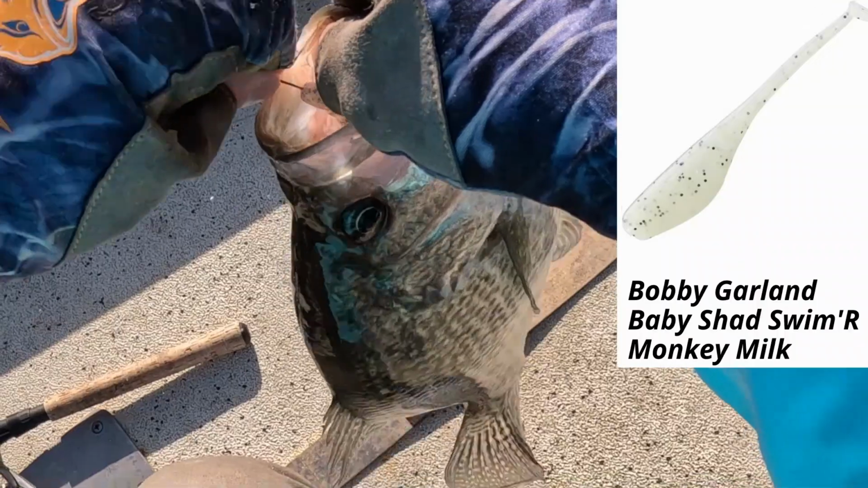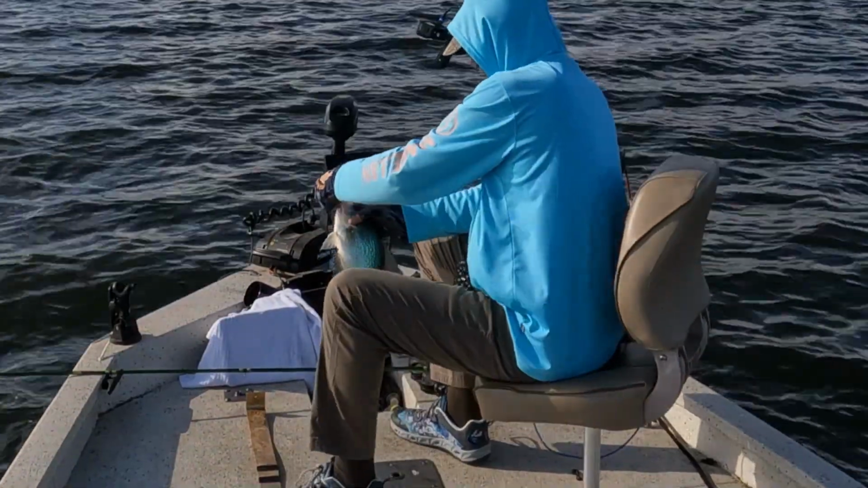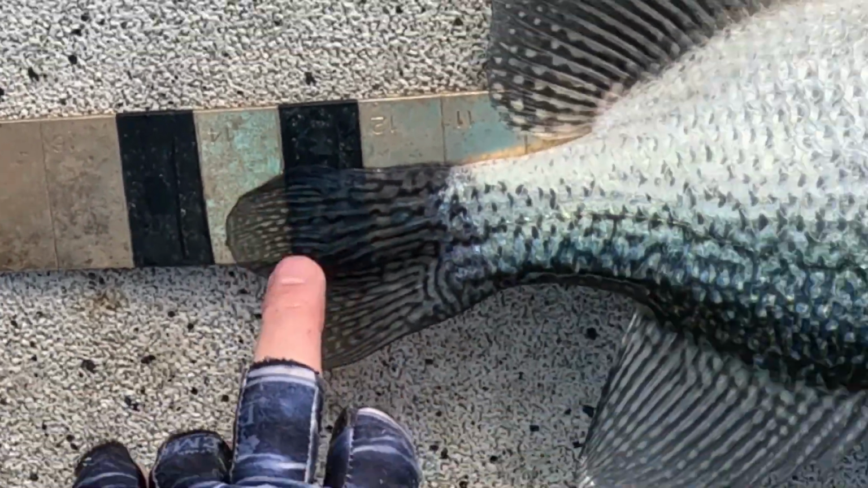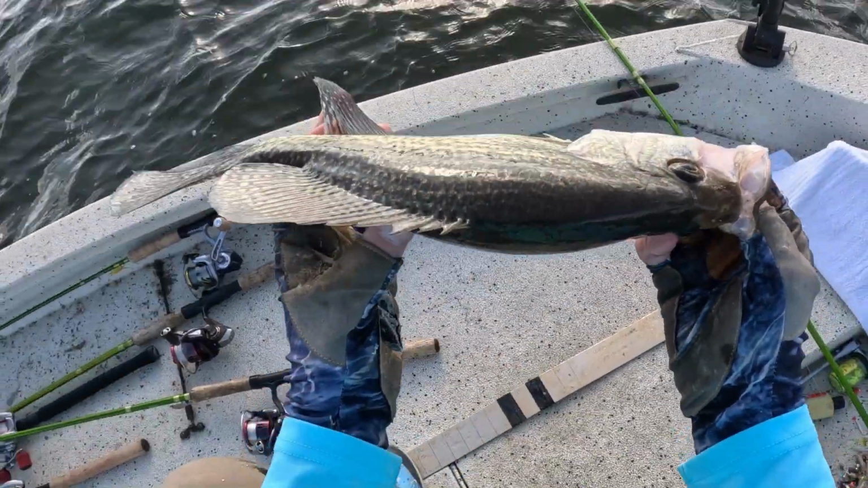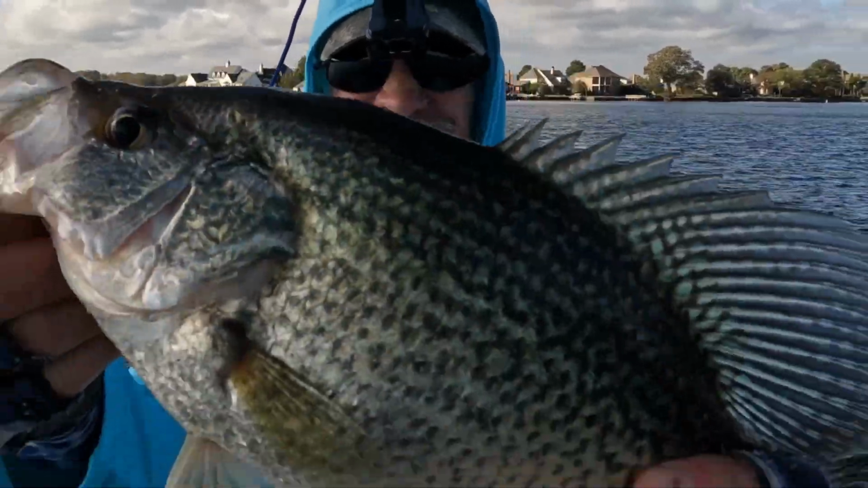This is a Bobby Garland baby shad swimmer in the monkey milk color. It was working on this fish. Goodness gracious. Look at the size of that. 12, 13. 13 3/4. Look at the shoulders on that monster. Look at the shoulders on that dude.